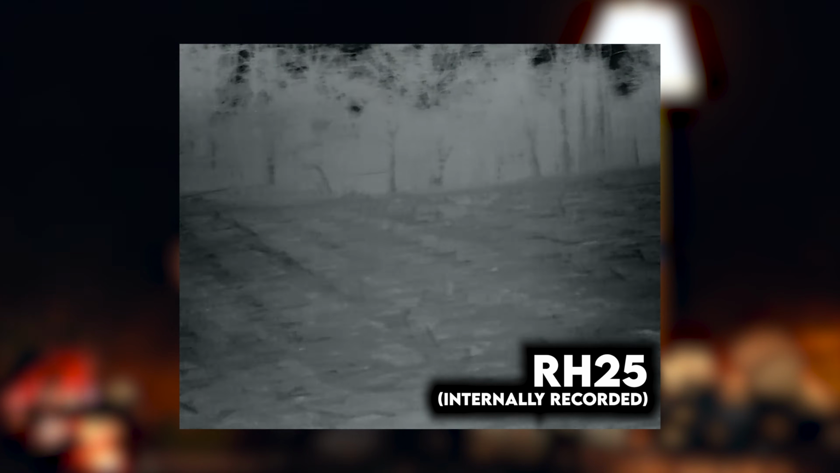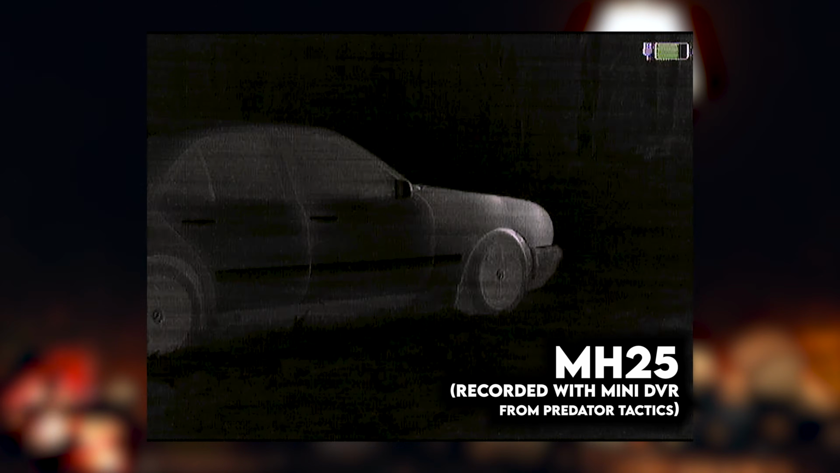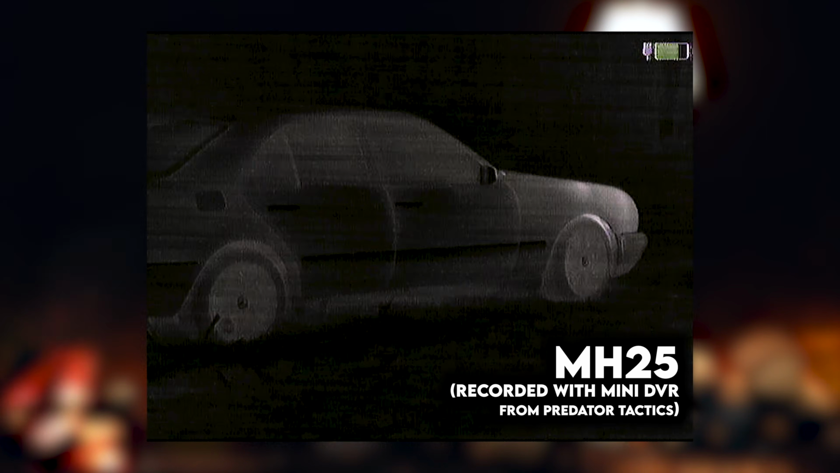With the MH25, Ethan's running an external recorder, and you just don't get the quality out of that recorder that you're going to get out of the video coming out of the RH25. Inside the RH25, you also have that better screen. So when you're looking, whether it's helmet mounted or weapon mounted, it's a more seamless integration to your eye looking through the RH25, and the clarity's there.